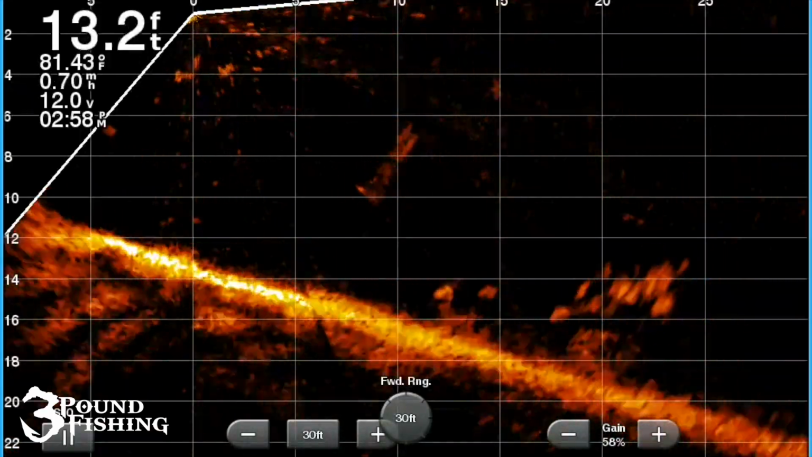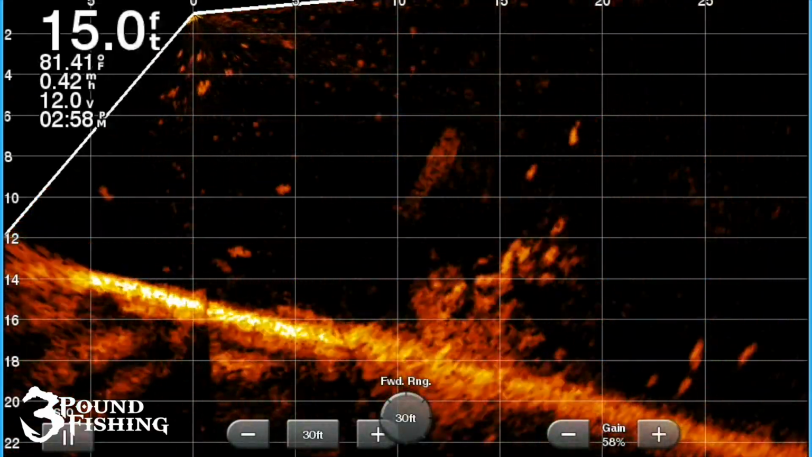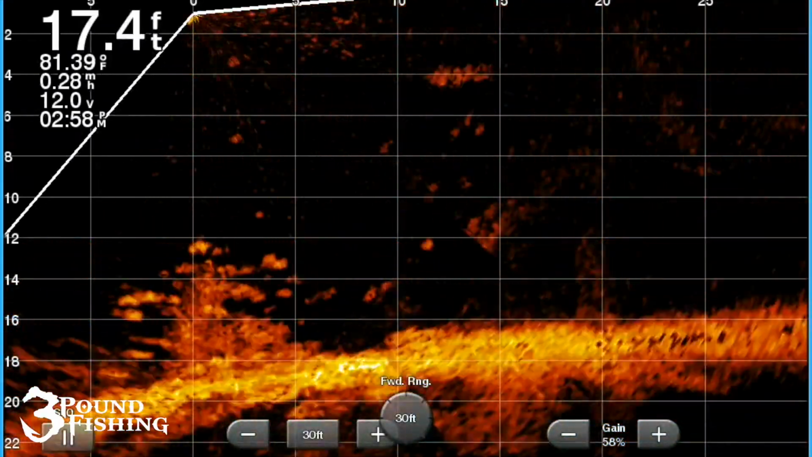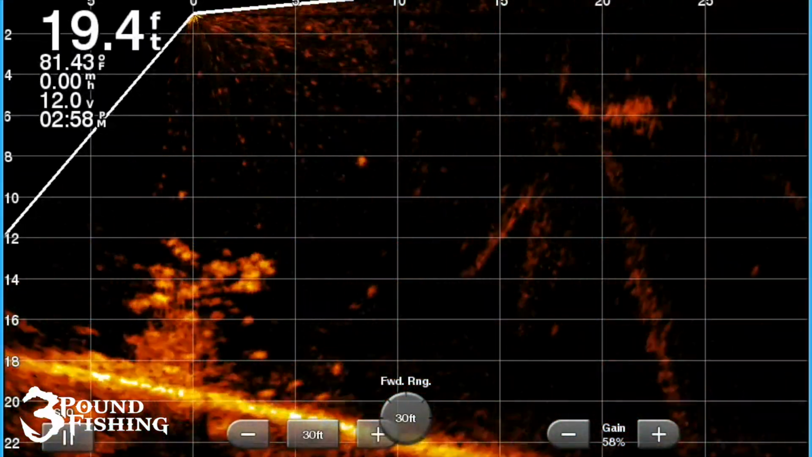Well, there you have it, folks. We had a great evening. Let me tell you, we saw some great imaging, and here they are. I'm just kind of breaking them down to each different pile. You can see them just completely stacked. And I'll tell you what, we put a ton of slabs in the boat.